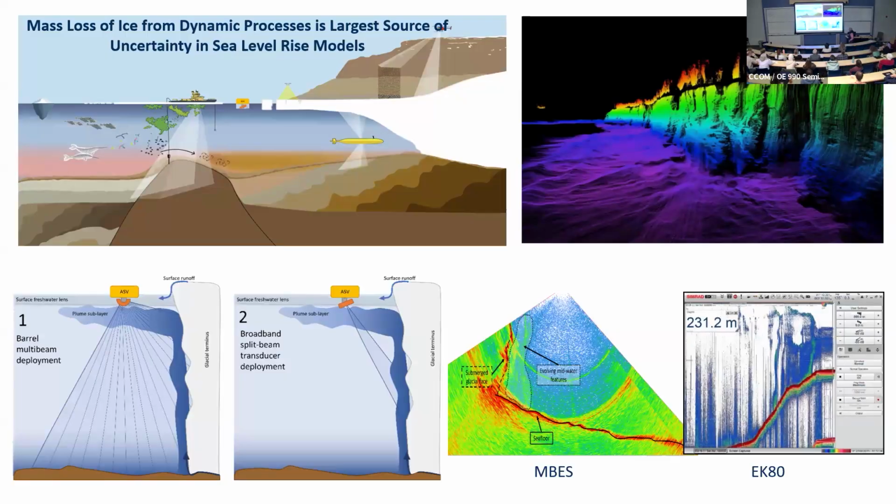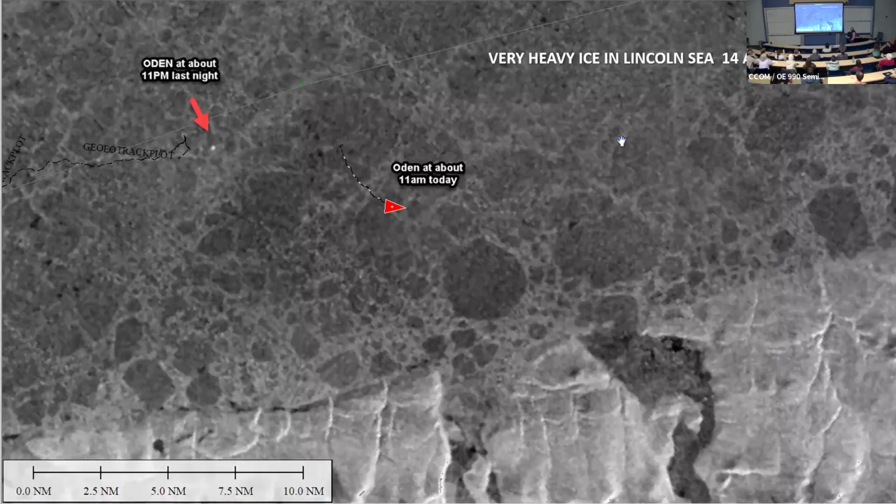And the idea was to get into this geometry with the ASV against the ice front, looking sideways, getting the shape of the ice front, the structure of it, but also looking at the water column data in the multibeam and the EK80 to look at freshwater plumes. So that was the plan.